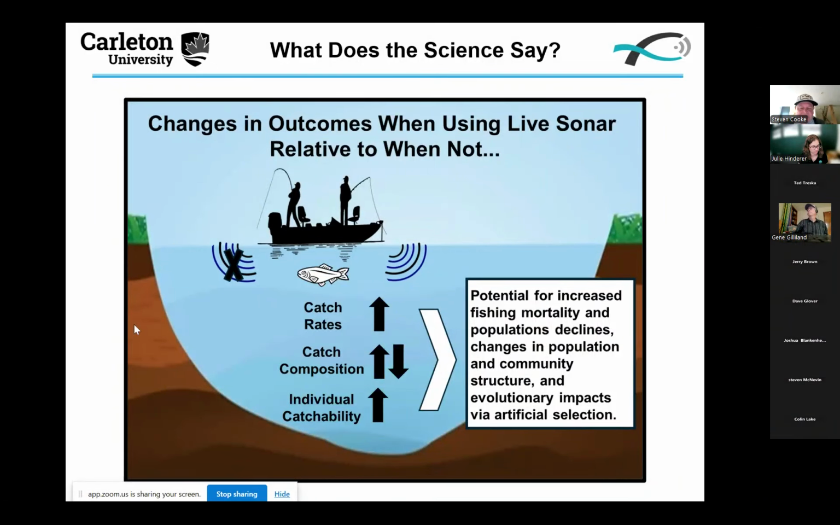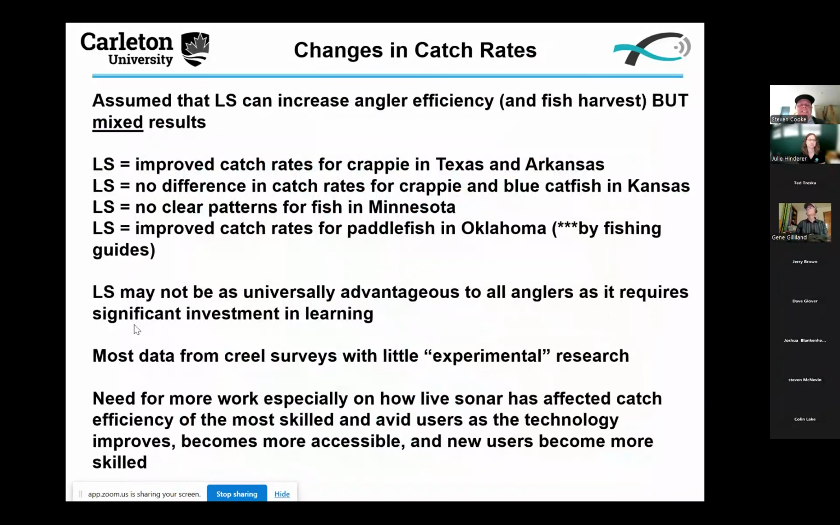And so collectively, various combinations of those things could lead to potential for increased fishing mortality. That could be from harvest, or it could be from release mortality. And depending on the characteristics of the fishery and the population, that could lead to population declines. It could lead to changes in population community structure, as well as the potential for evolutionary impacts via artificial selection if we are selectively removing individuals with certain characteristics. For example, the biggest fish. So what does the science say? So I'll proceed through those three key things that I just showed you in that conceptual diagram.